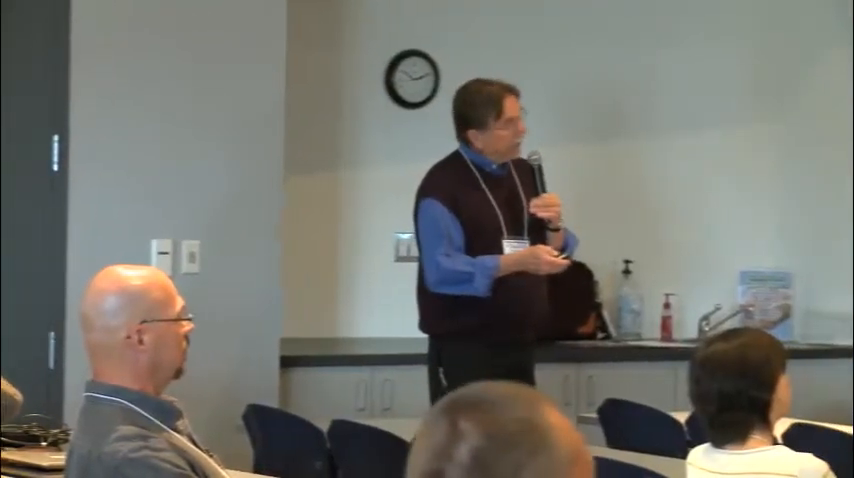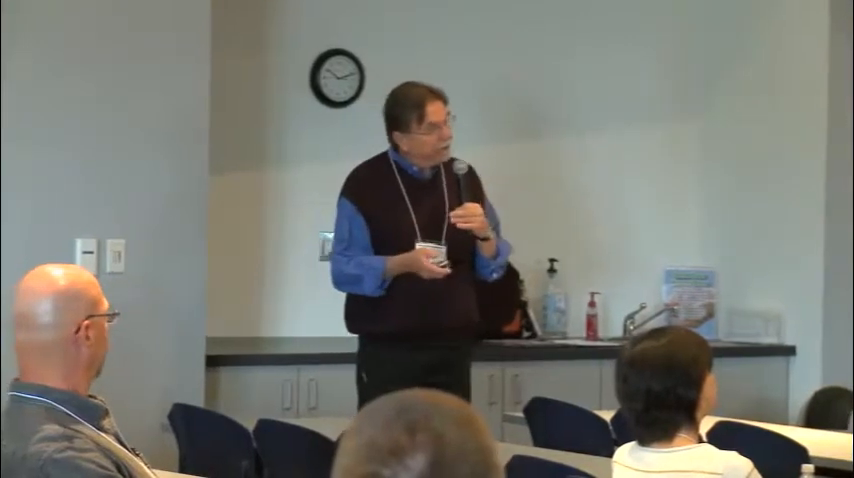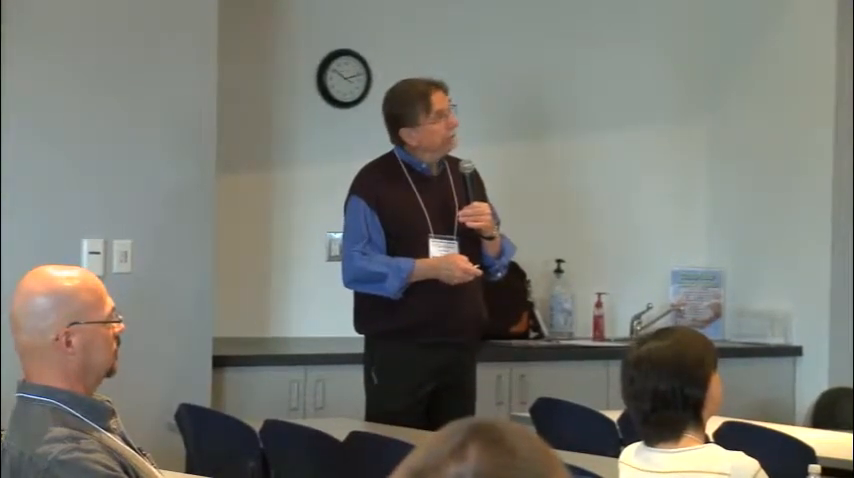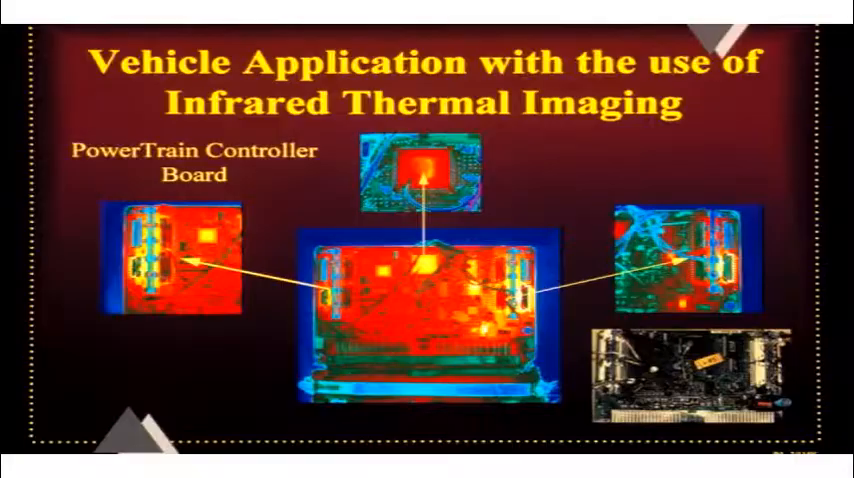Also in tire testing, another great application. Tires are very good emitters of infrared and can be good targets for thermal studies. In the area of electronics, each one of those has a signature that's important. We try to exercise those to get full power into that board before we do a buy-off. We look at the designs of those boards.